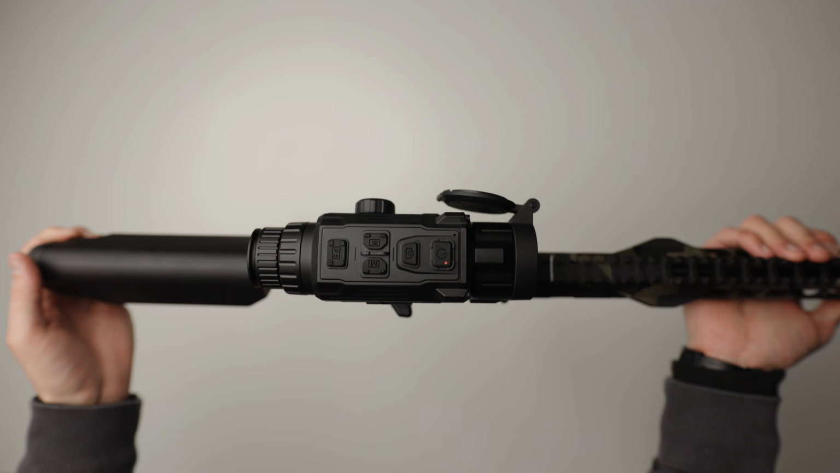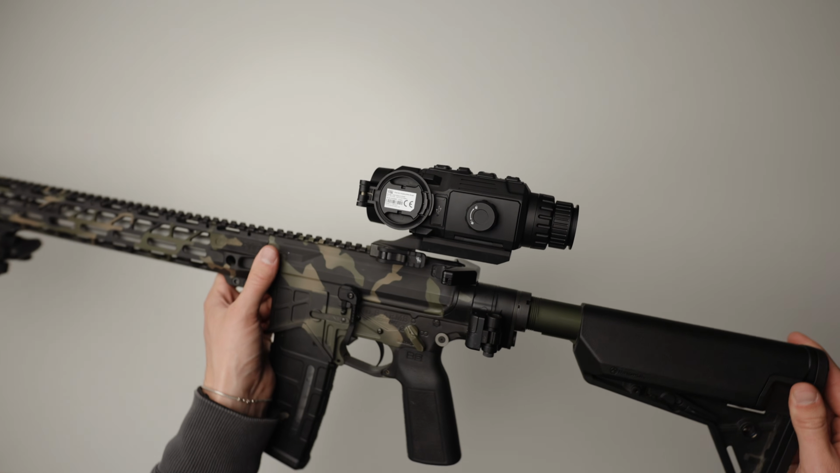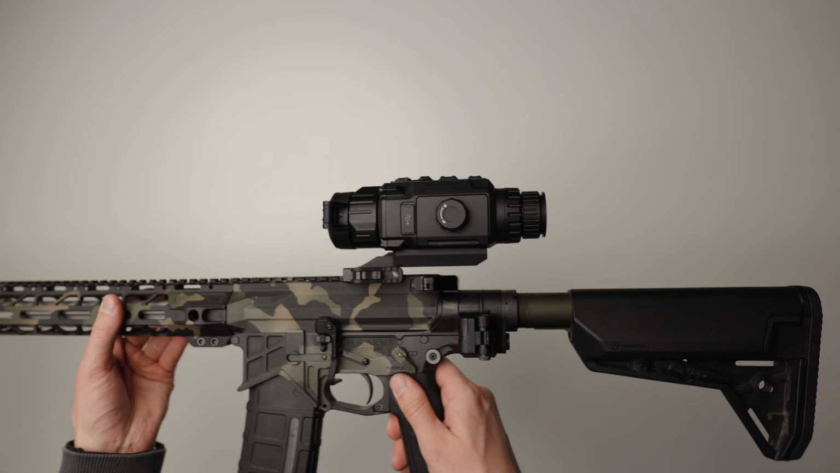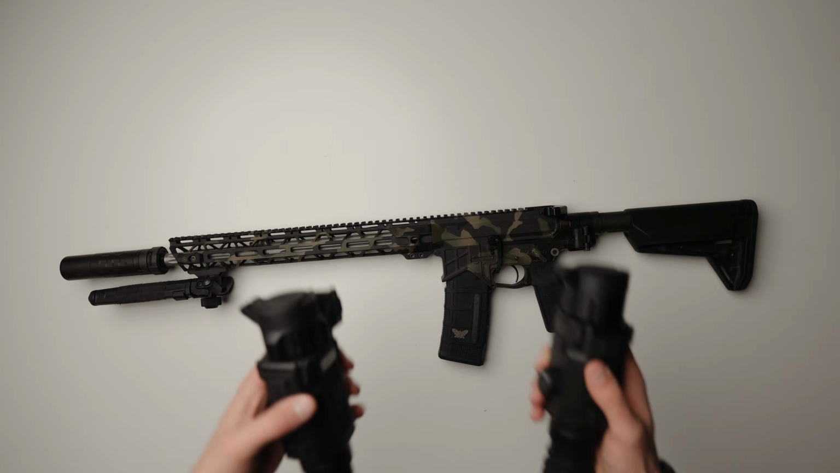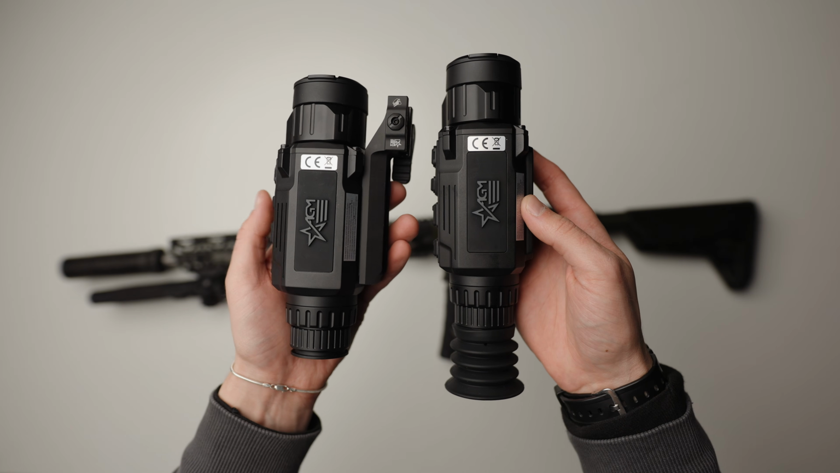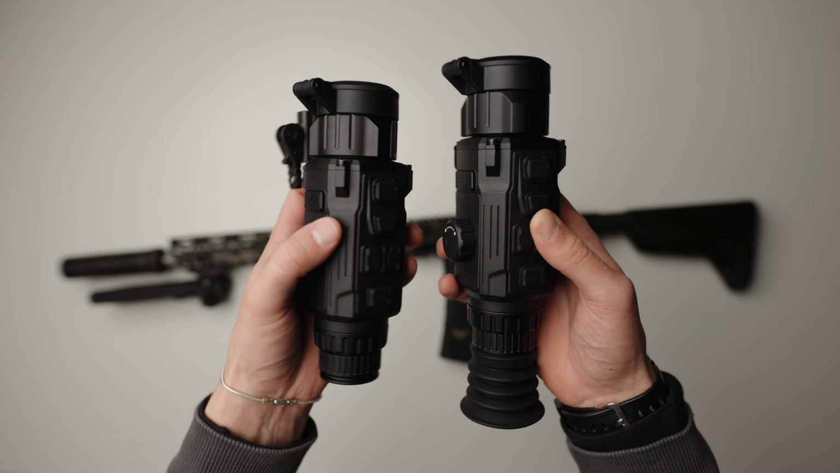Back to this, AGM created their original Rattler, and it was one of their flagship night hunting scopes for years until they were able to make some needed improvements, which is where the version 2 comes into play. Full disclosure, they did send both a 384 and a 640 resolution unit for free for this review, but I am only keeping one. I'm sending the other back.